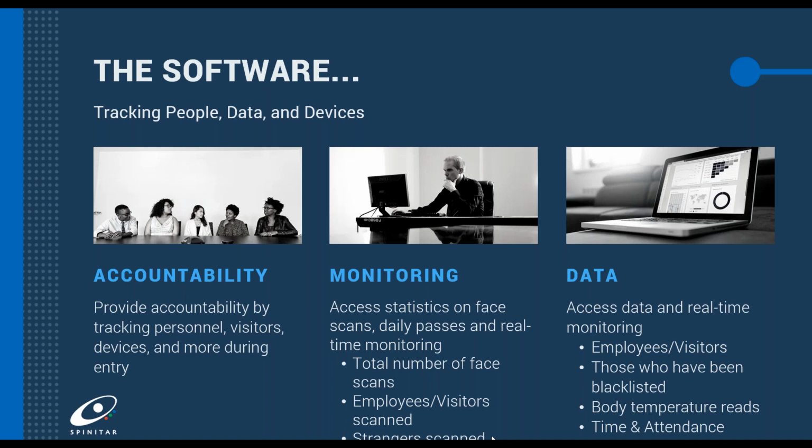You also get Help Point Plus provided by Spinitar for their service program. You also are provided with an on-site informational web support portal and following resources. You also are provided other manuals, documents, live help desk, and a lot of other support metrics to make sure that this product works well in your environment on day one and beyond.